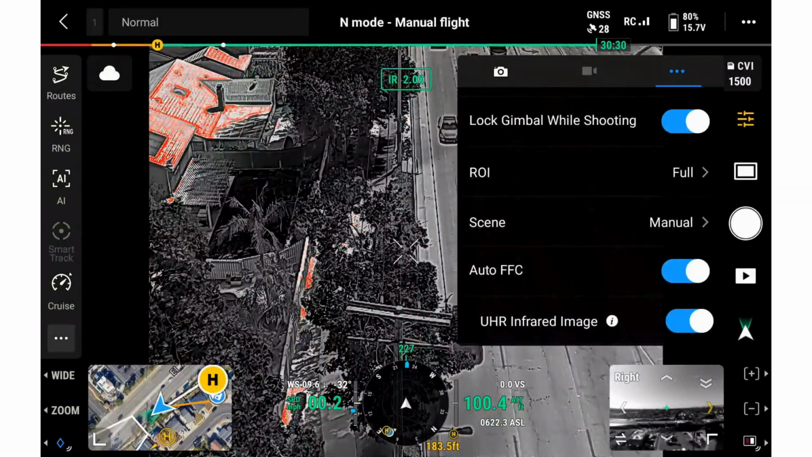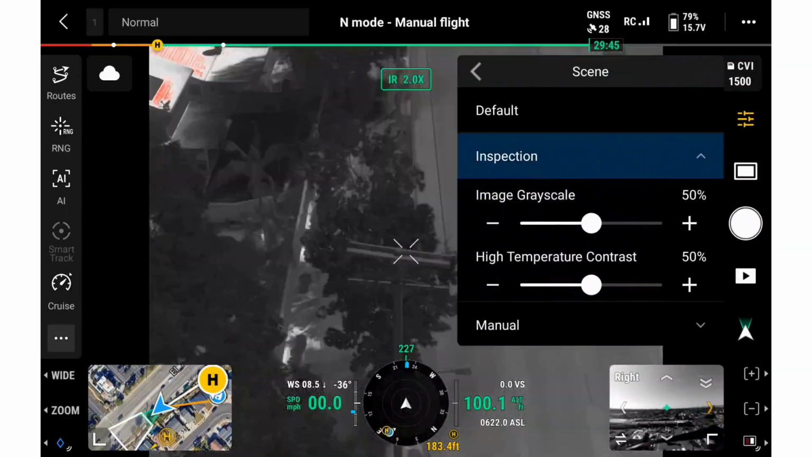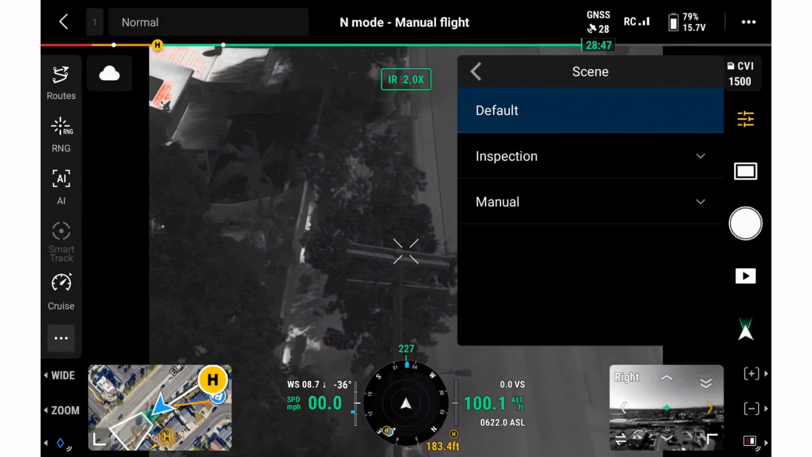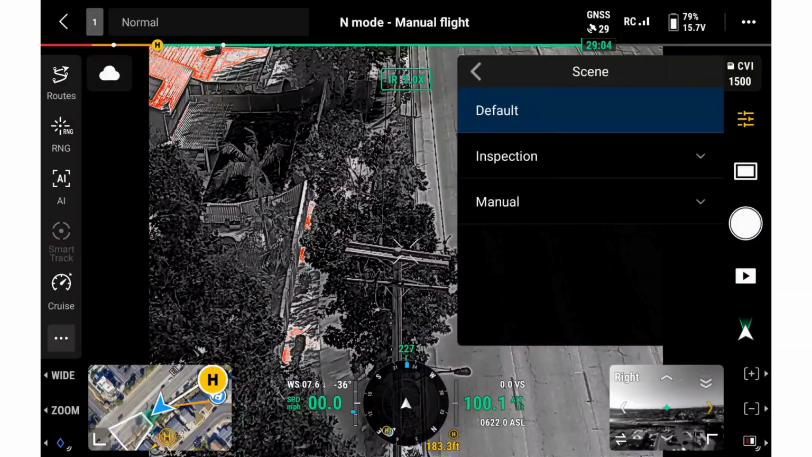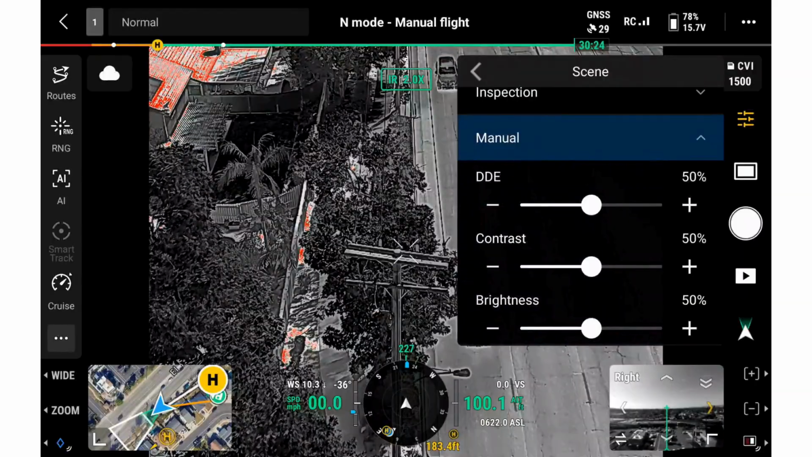Next is scene. Scene lets us choose the type of thermal environment we are working in. For example, I may use inspection when I'm looking at electrical hardware or equipment and trying to identify abnormal heat patterns. Manual gives me more control if I want to fine-tune the image myself instead of relying on a preset.